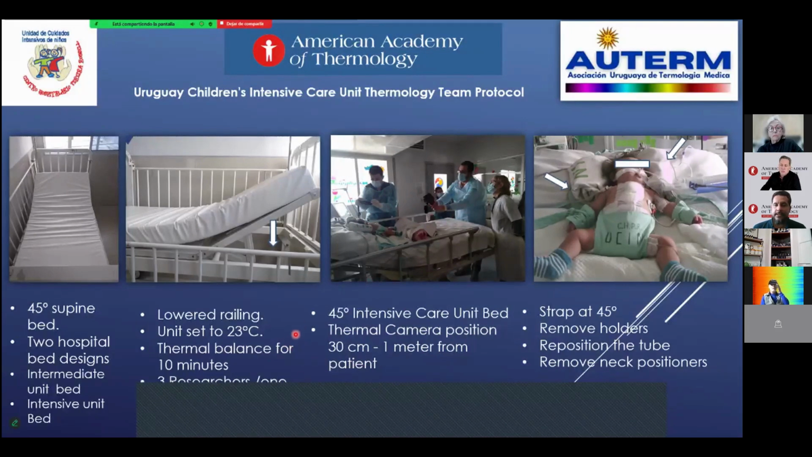The whole unit is kept at 23 degrees because it is very important to avoid proliferating bacteria and viruses inside the area. This is very good for thermology because it is a temperature similar to the Glamorgan protocols, AET protocols, and Uruguay protocols.